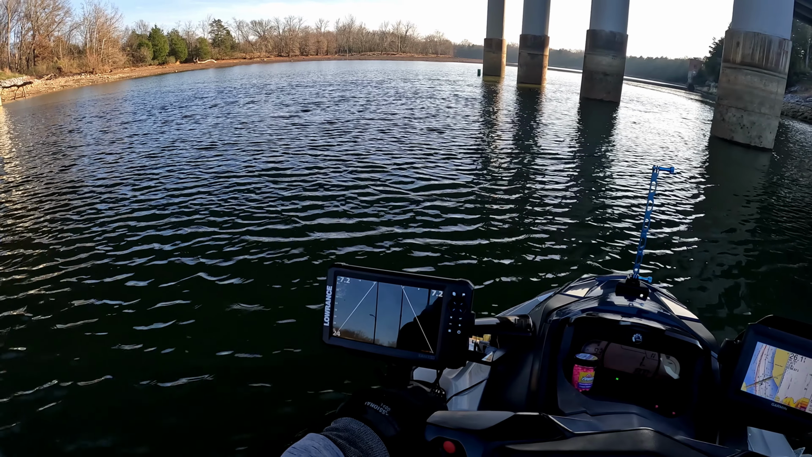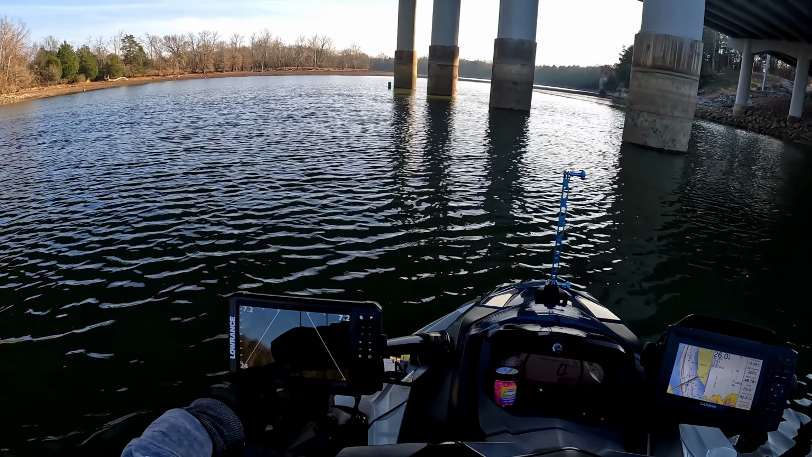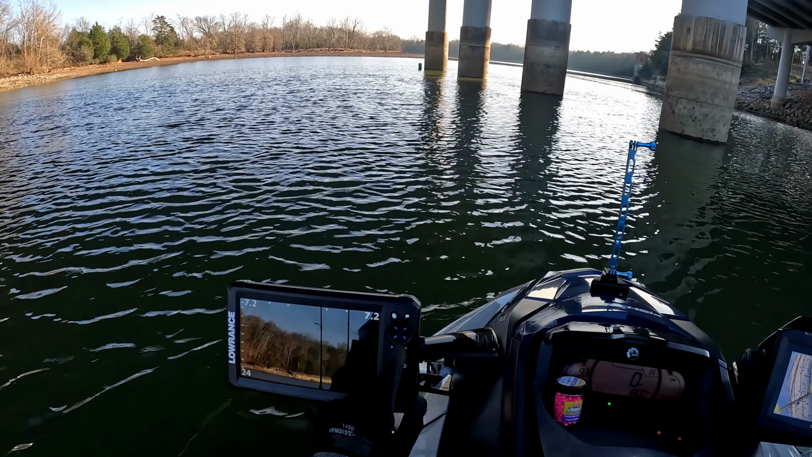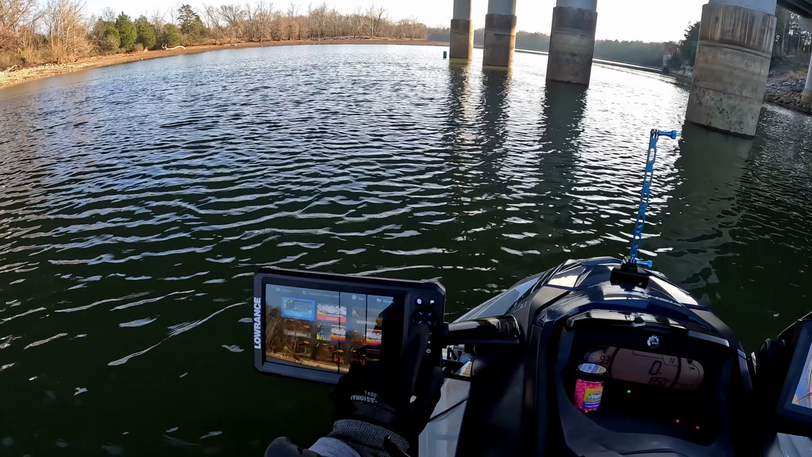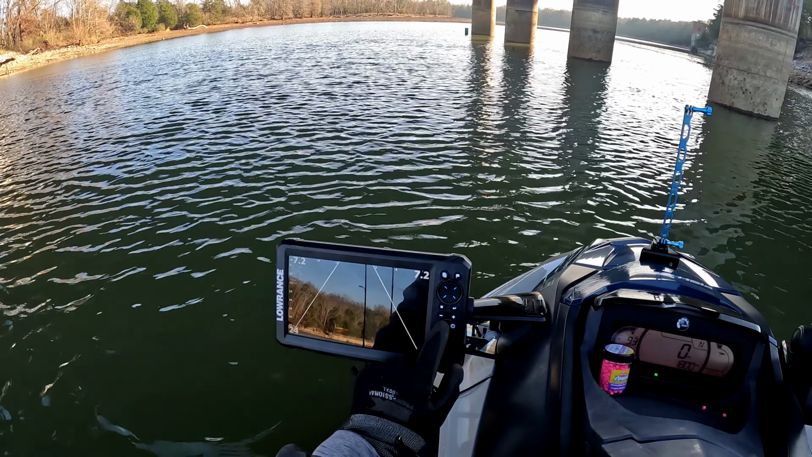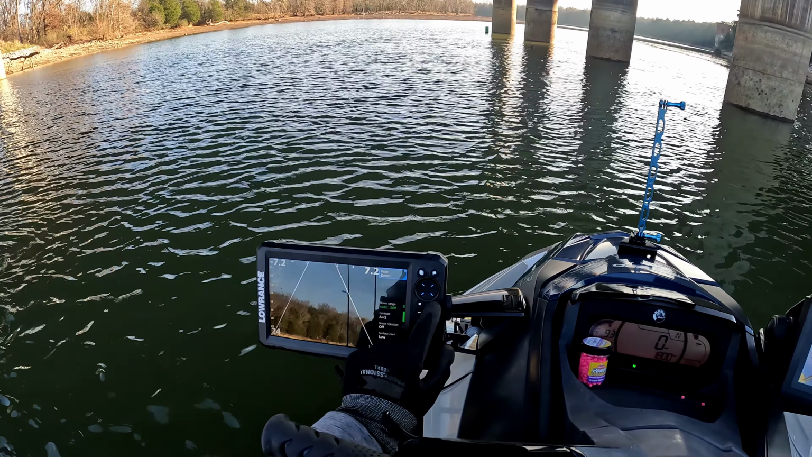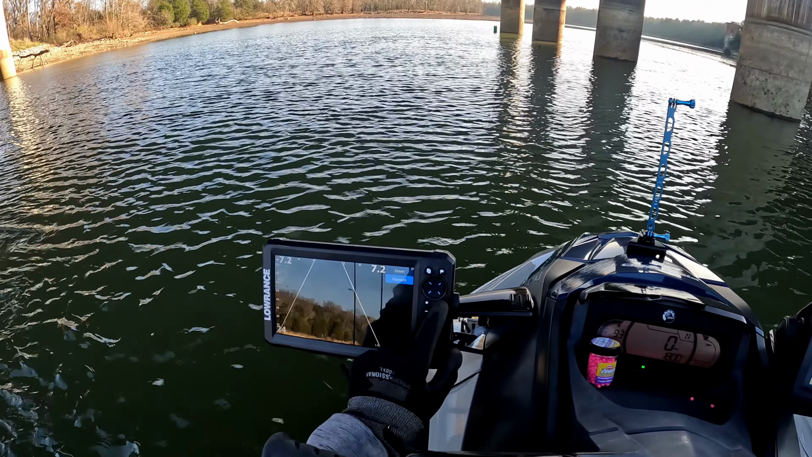They kind of took off when they heard the motor. So let's zoom in on these things. Oops. Live sonar. Menu. And then we're gonna go up here and go forward.